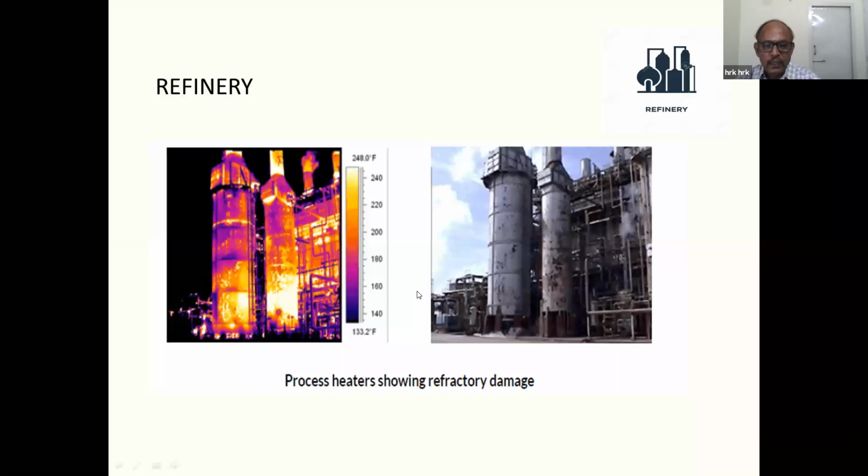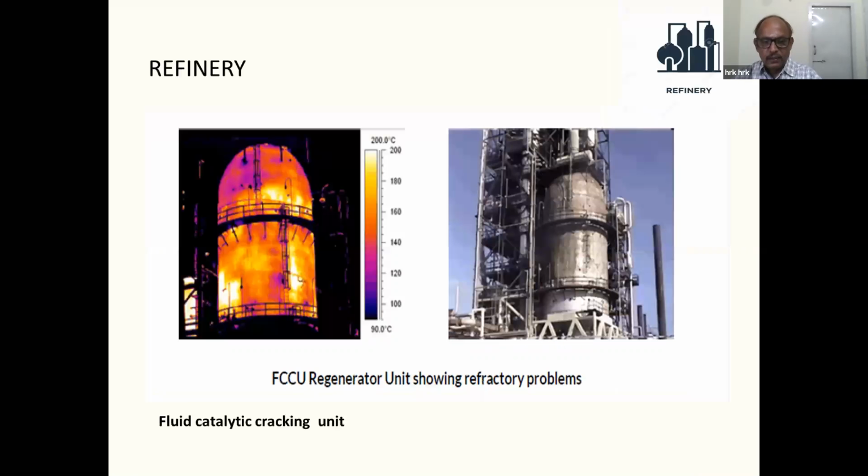If there is any refractory failure, we will lose a lot of heat, and that may lead to an accident also, which we will see later. There may be excess heat radiation on the tube that may lead to accidents. These things we can find out from the thermal imager by taking thermography at periodic intervals, and we can make corrective actions and prevent major accidents.